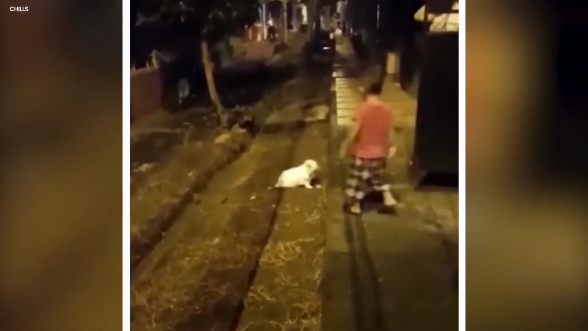Pair of legs. A very strange footage shows a white dog outside at night when it is suddenly startled and spooked by something. In the footage, a pair of legs in white pants can be seen running down the street. But where is the rest of the body? The dog is terrified by the unusual happening.